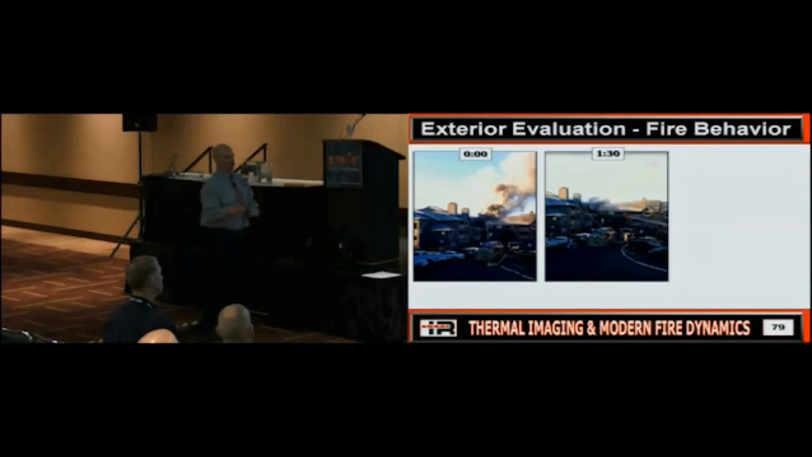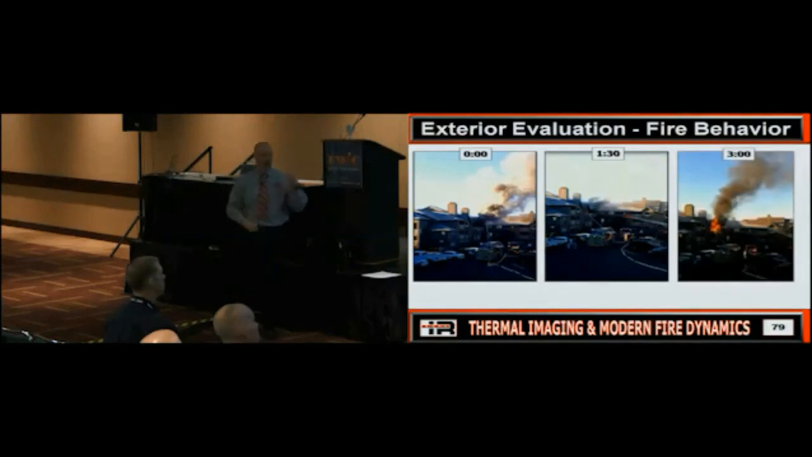Well, as luck would have it, there's enough heat on this sliding glass door that what happens? It fails. Simultaneously, the front door starts to burn through. The guys outside the front door who were waiting on water, which is not going to get it, said it was literally belching, sucking, belching, sucking, and they know what's about to happen. It's about to light off. Well, guess what? It lights off.